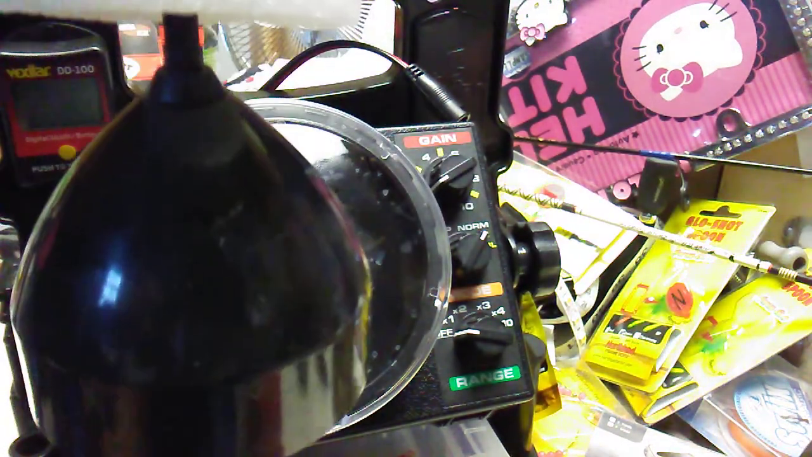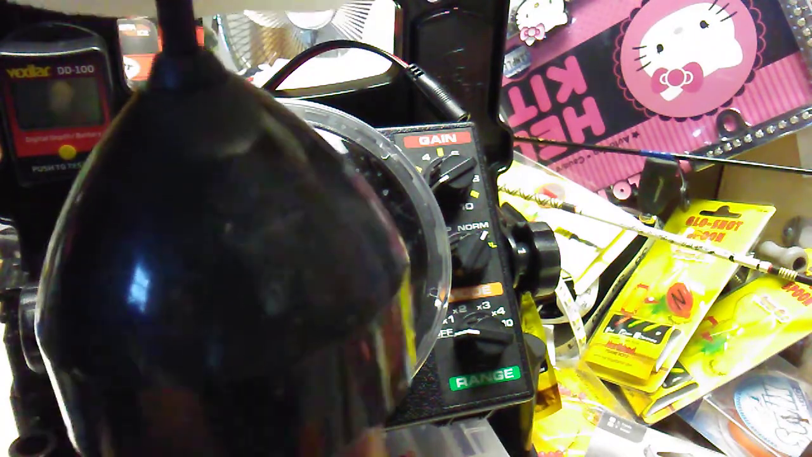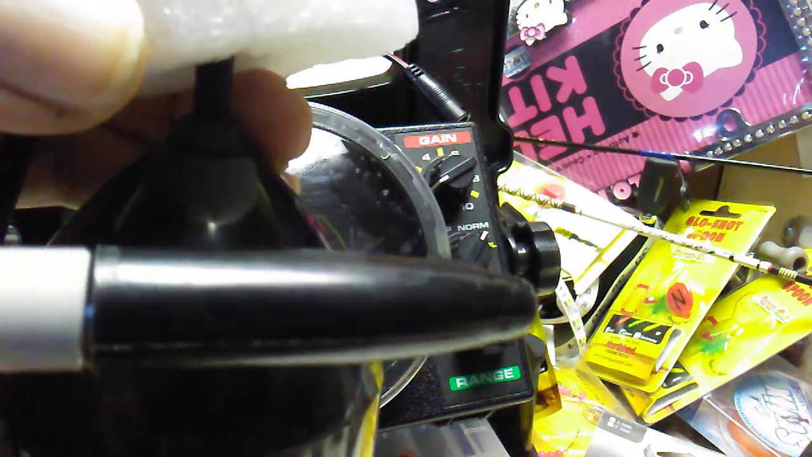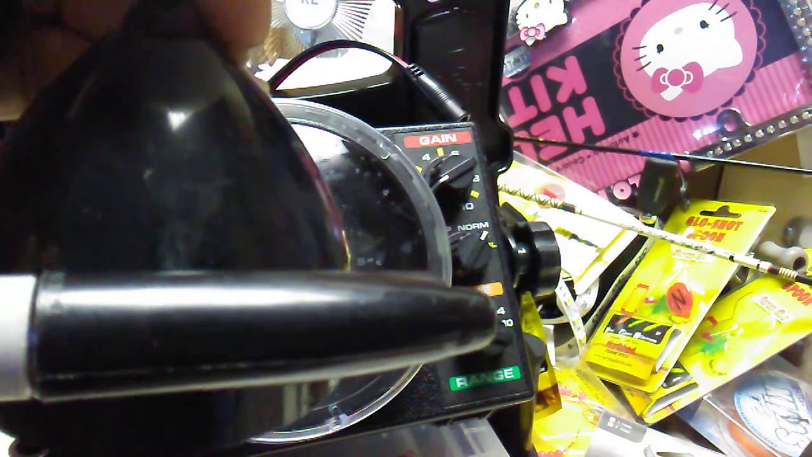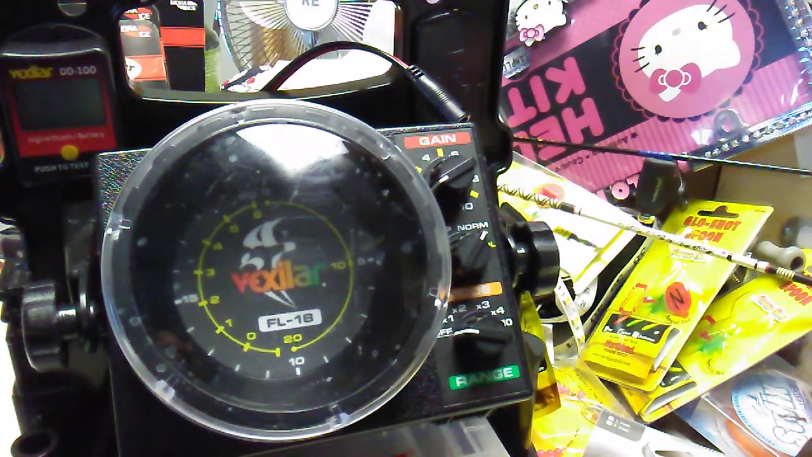If it's too far down, the transducer's messed up. So you back it up, or you put it a little bit higher, so you're back under the water. There's a sweet spot in the low range. If you mess around with it, the DD100 will all of a sudden, bam, start reading. But if you just let it dangle,